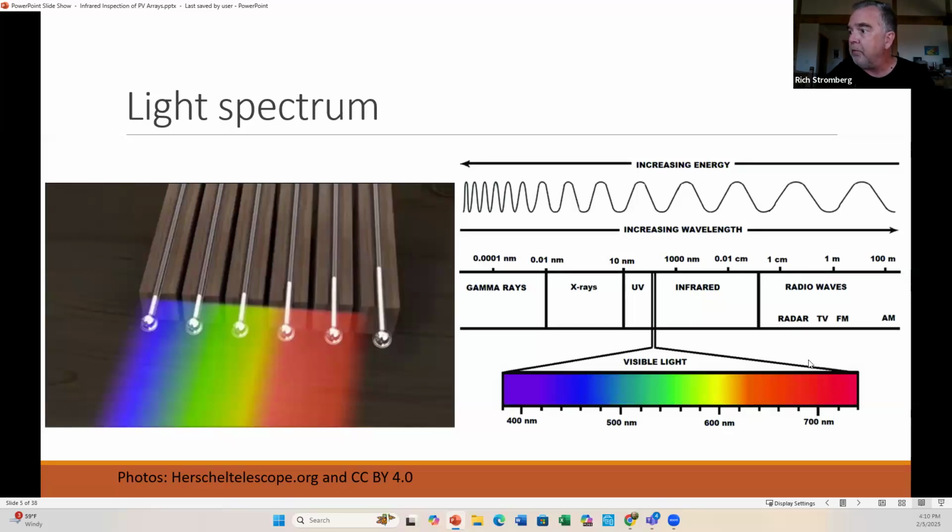And then we have infrared that begins here at about 850 or so. 800, 850 is near infrared. And then on up to about half a centimeter. And then X-rays are down here and gamma rays. These have the highest energy. So he discovered infrared light. And it's the infrared light, since he was picking up the greatest amount of heat, that really ends up being a great wavelength to detect and actually quantify and measure heat if you have the right kind of sensor on your camera and it's calibrated.